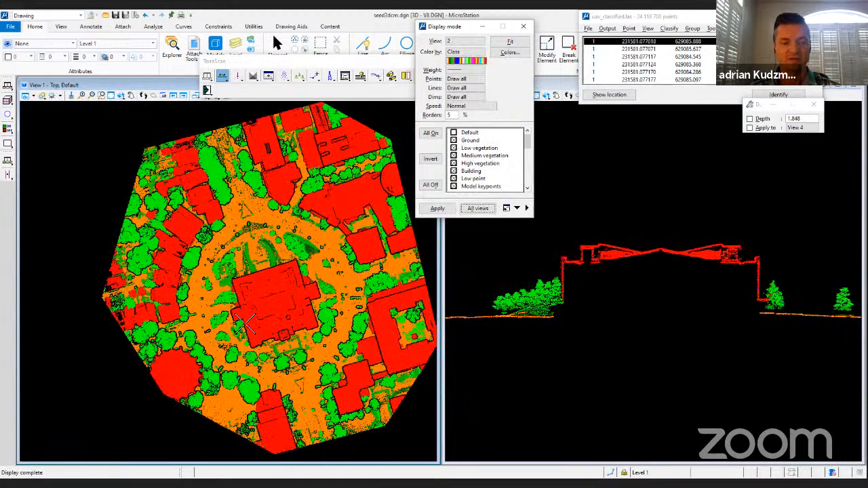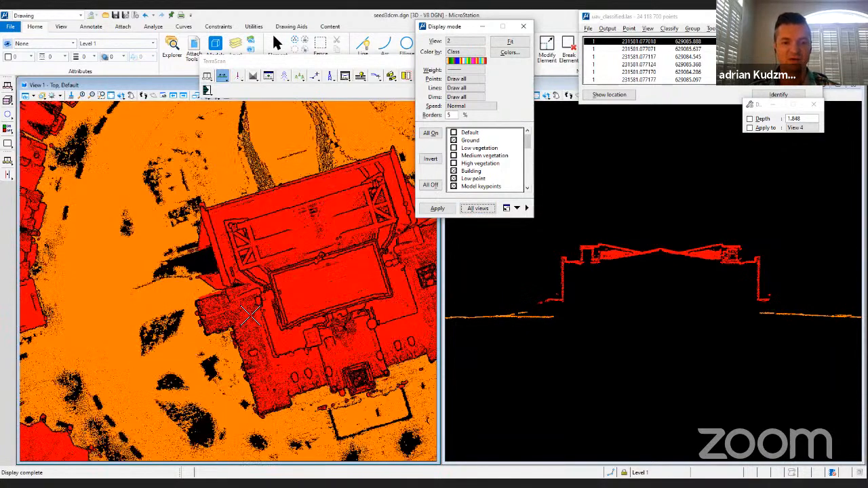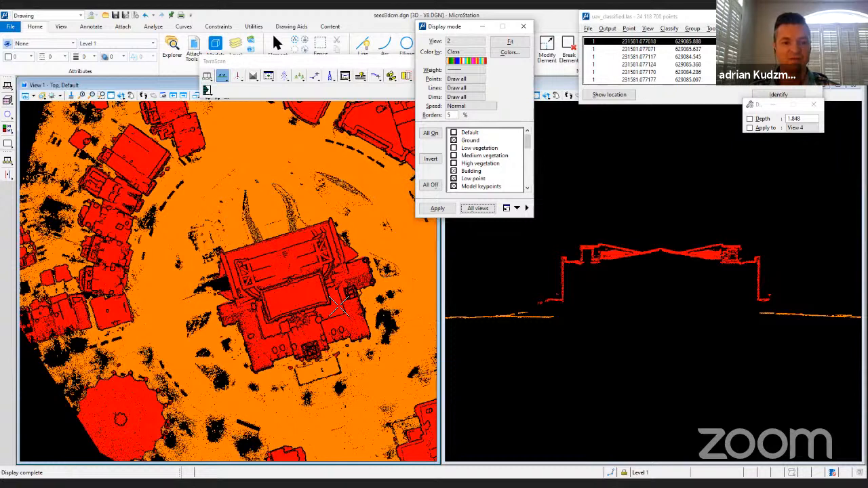The different colors represent vegetation. The red is the building structures, and the brownish orange is the ground. If somebody is interested in, for example, just the buildings, they can remove all of the vegetation features, and we have the building and the ground data located there for you.